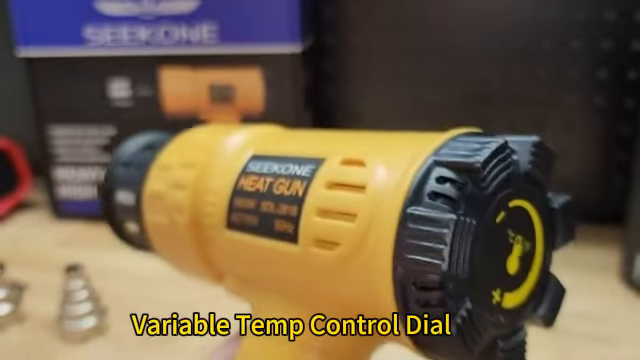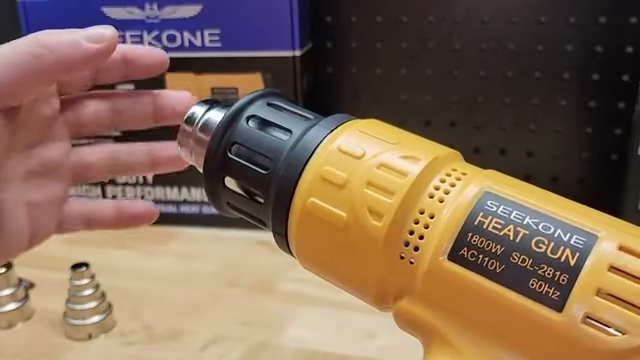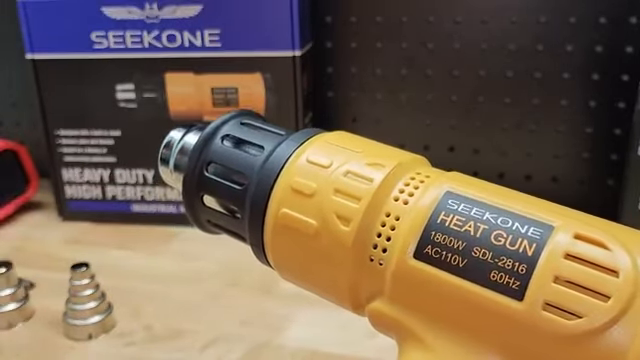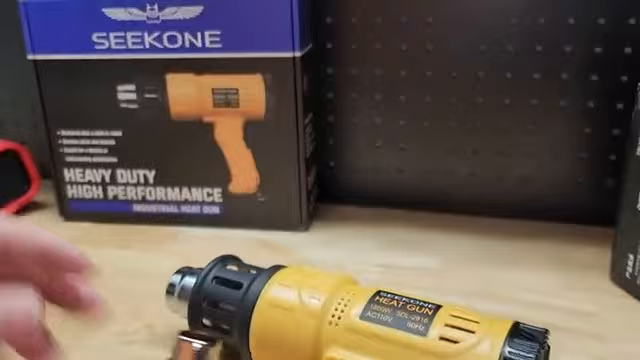That's really hot, and I don't know how they get those temperatures exactly, but that's not the temperature we're going to get out of the nozzle, and that's the same for all heat guns. So I don't know how that's rated exactly, but we will test it out once we get to that thermal imager.